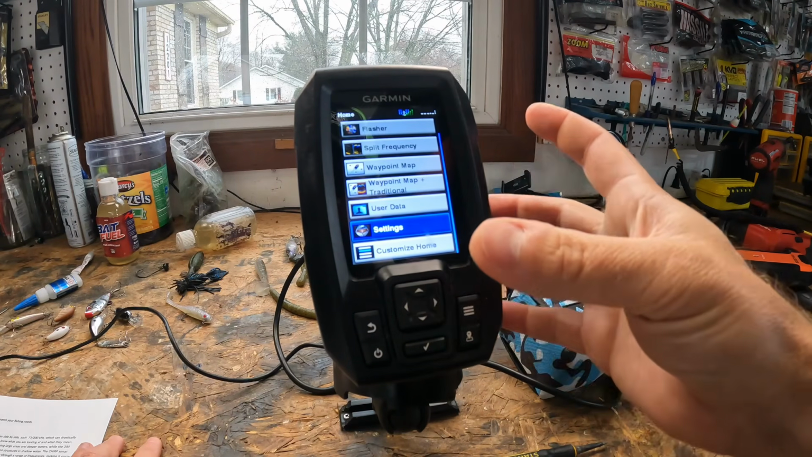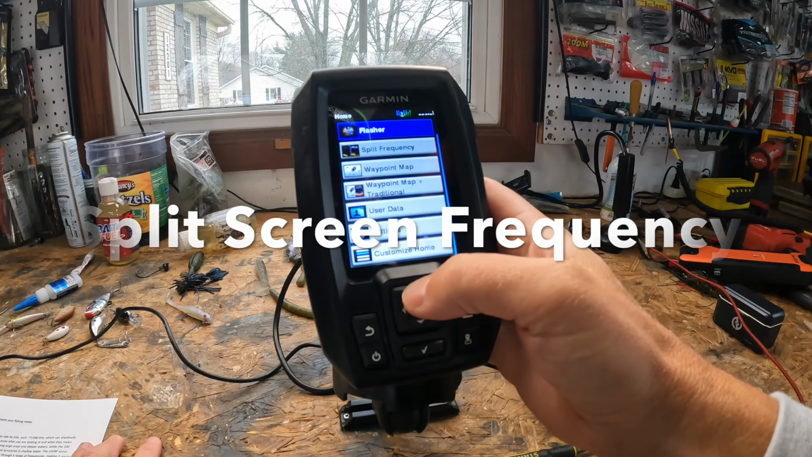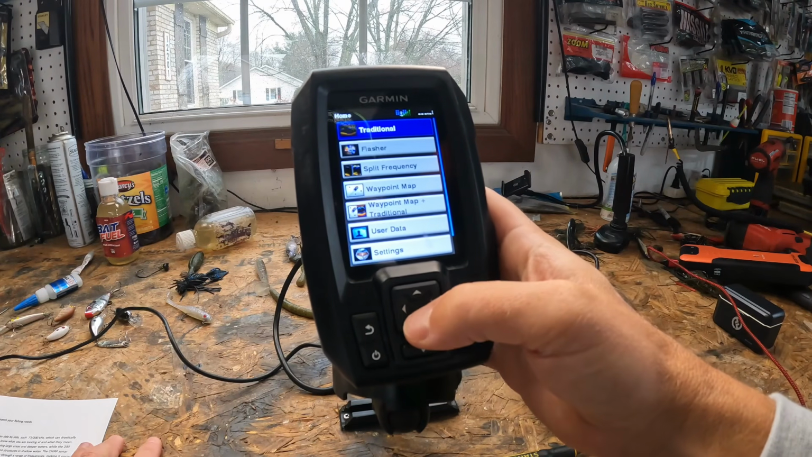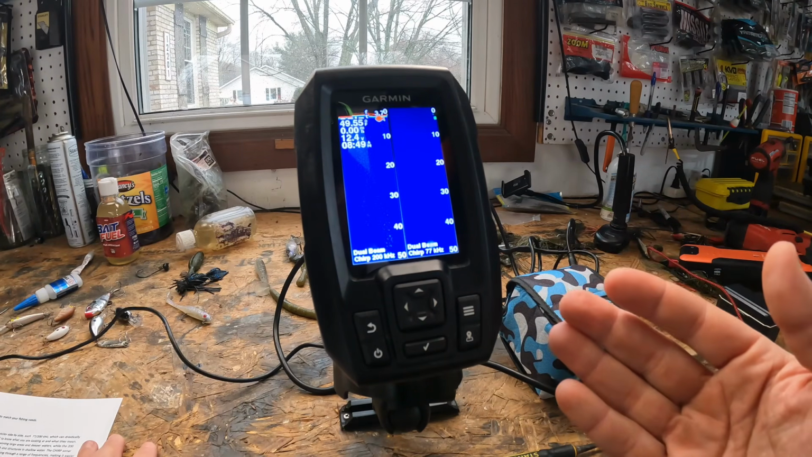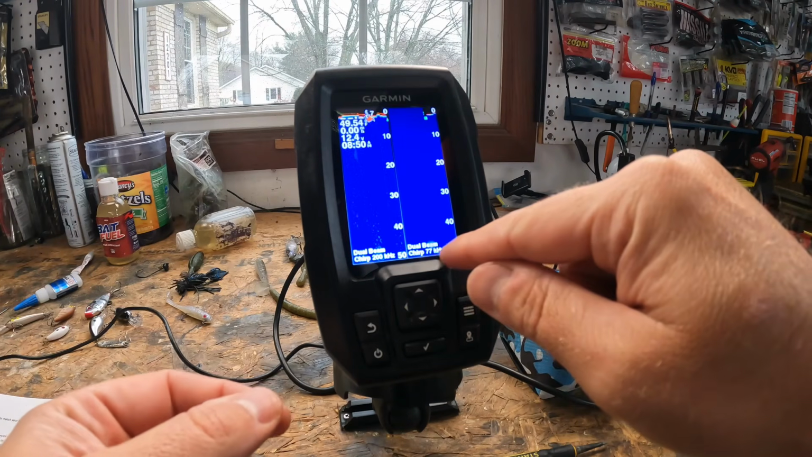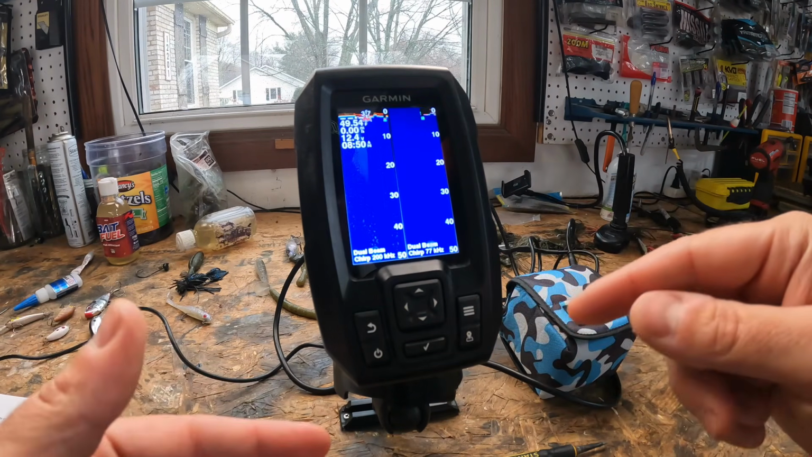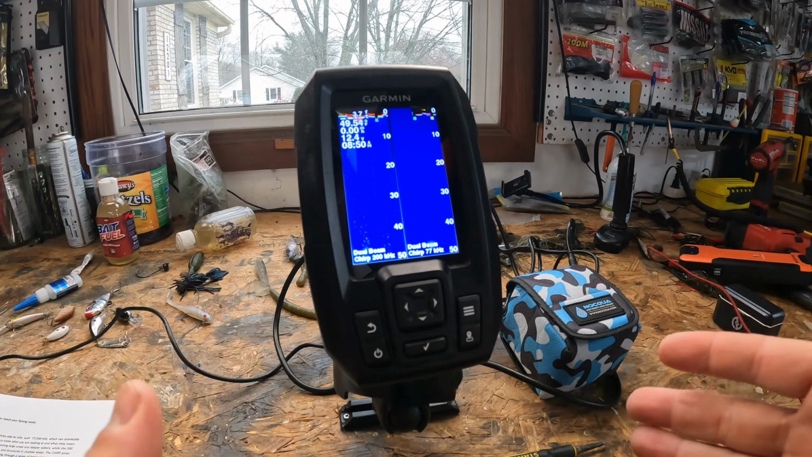All right, now let me show you how to utilize the split screen frequency. A lot of times, most individuals will just use the traditional and go with it. However, split frequency is going to give you a unique view. It's going to let you view 2 frequencies side by side, like 77 kilohertz and 200 kilohertz, which can drastically improve your ability to locate fish. You just need to know what you're looking for and what they mean.